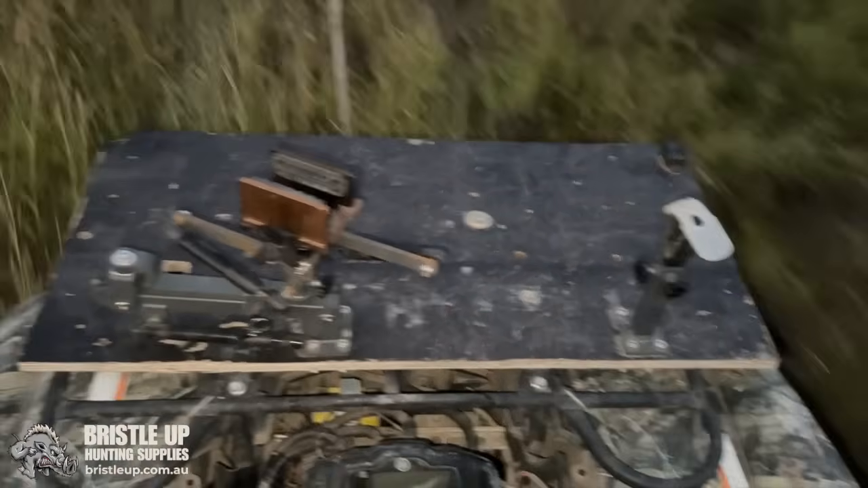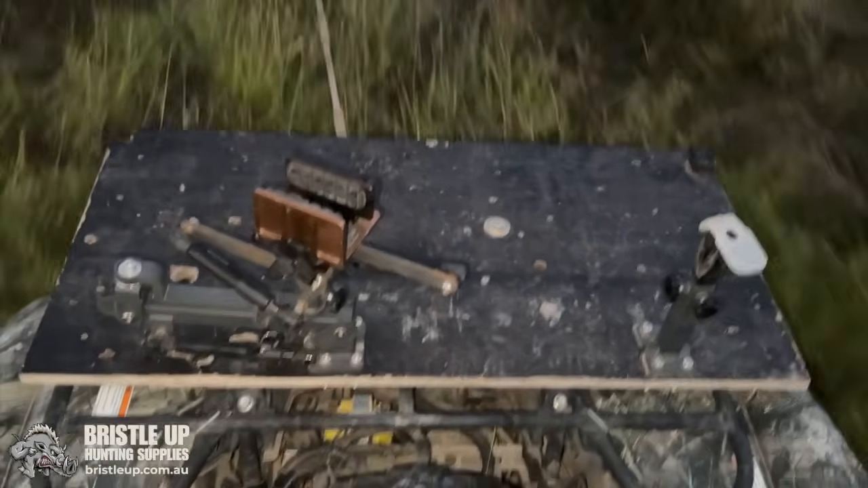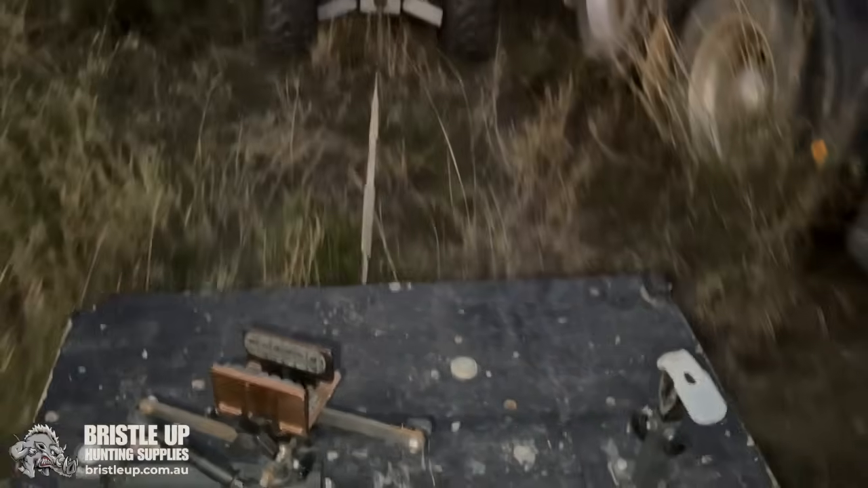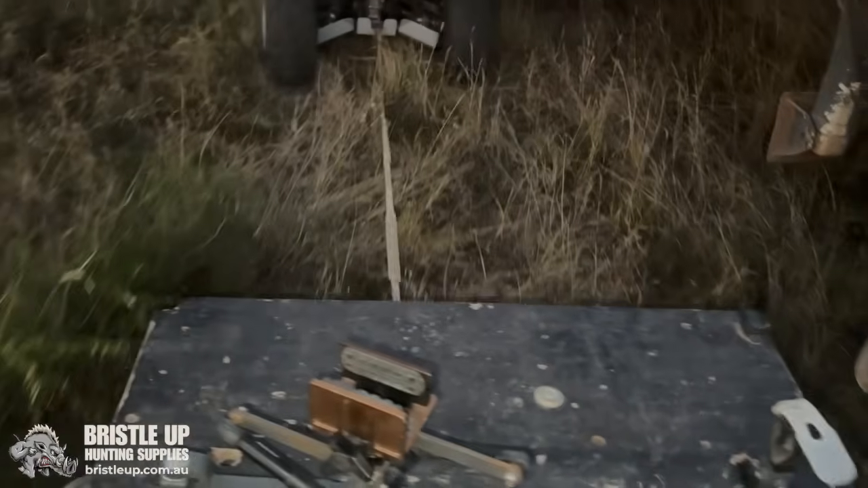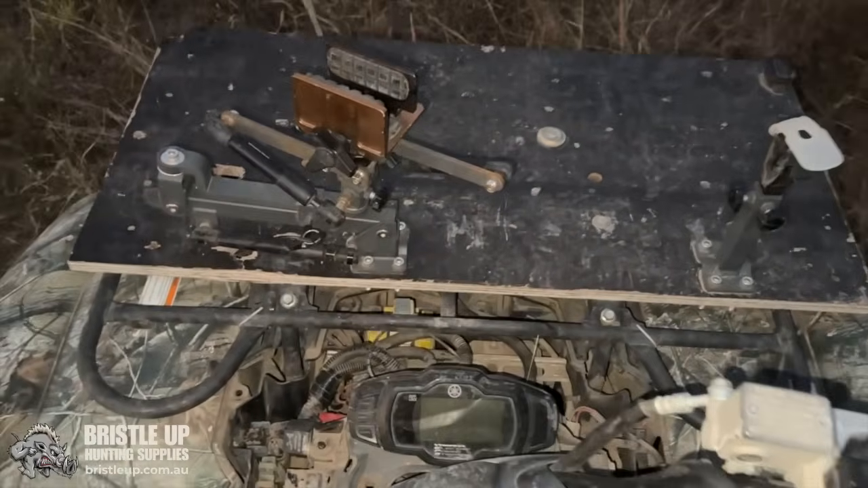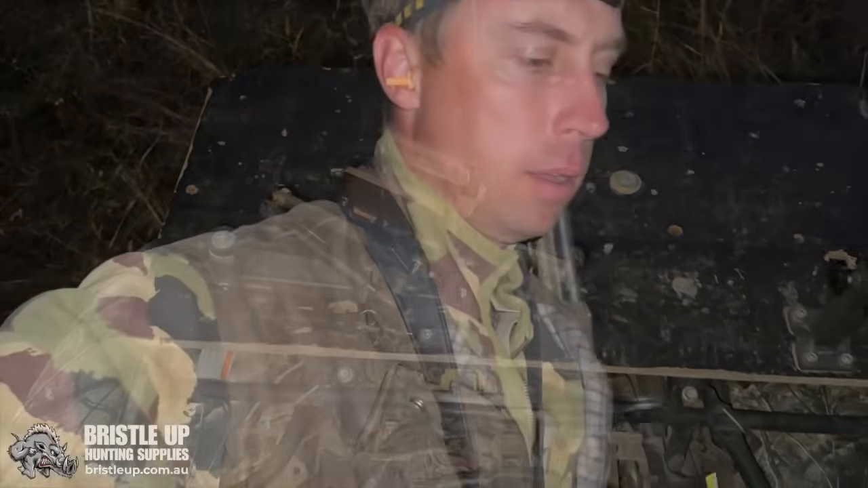Got here and I think the starter motor on the quad had it. So anyway, we can try pull starting it, but it doesn't work real well on a belt driven machine. Anyway, it's a bit of a shame.